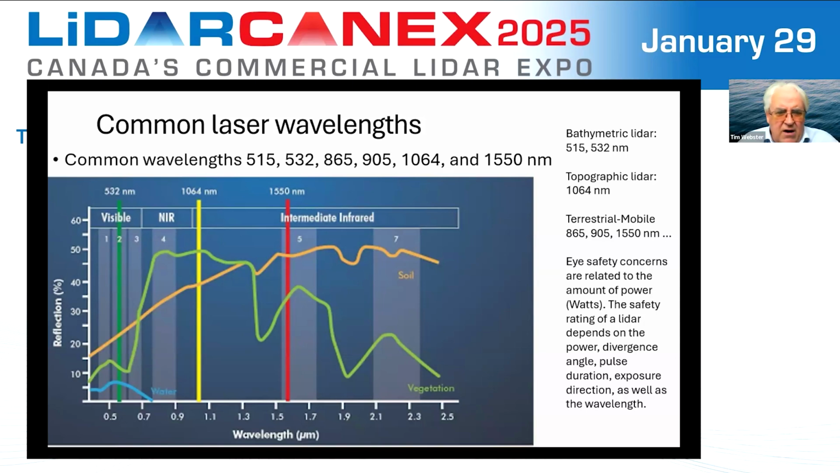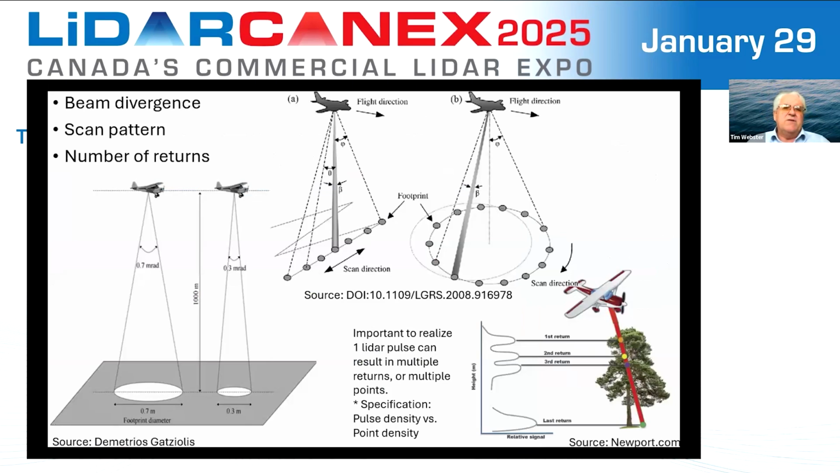So bathymetric LiDARs are typically operating as green lasers, 515 and 532 nanometers. The standard topographic LiDAR mappers that are out there typically are 1064. Now the terrestrial LiDAR sensors, here, 550 and other wavelengths. And these things vary based on things like eye safety concerns, the amount of power, the beam divergence, and of course, the type of wavelength and what we're expecting to hit for a target and what medium we're going through as mentioned. But those are the common ones.